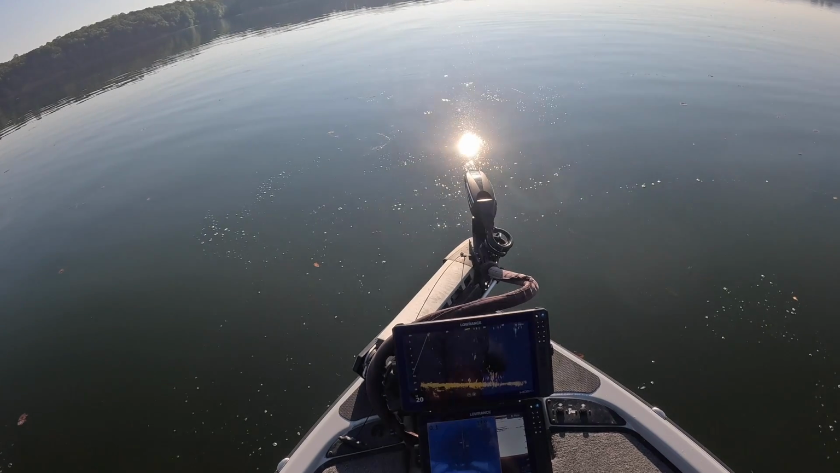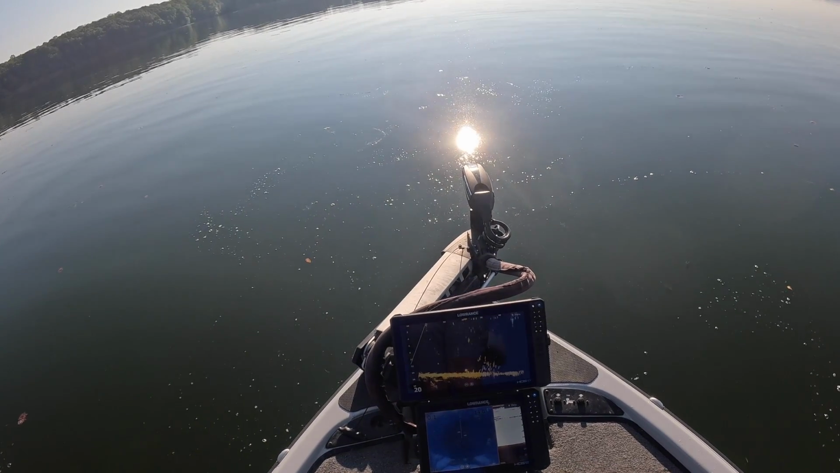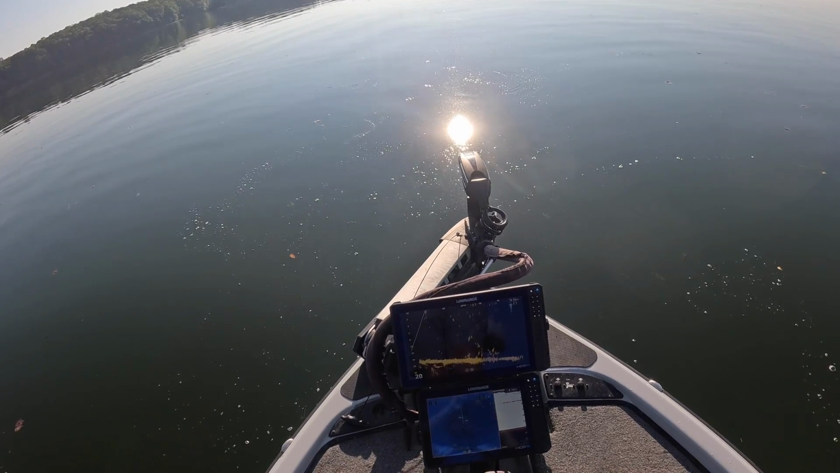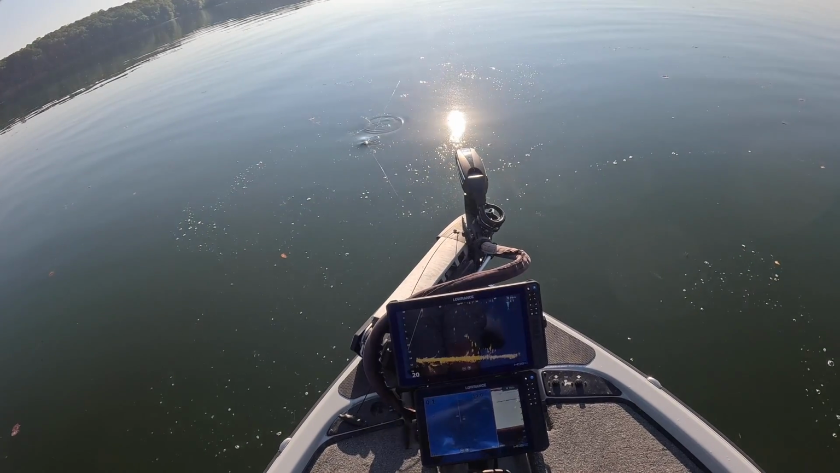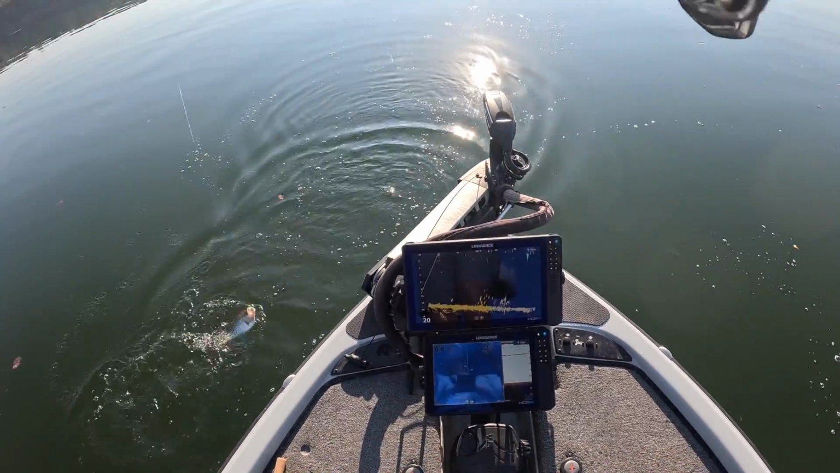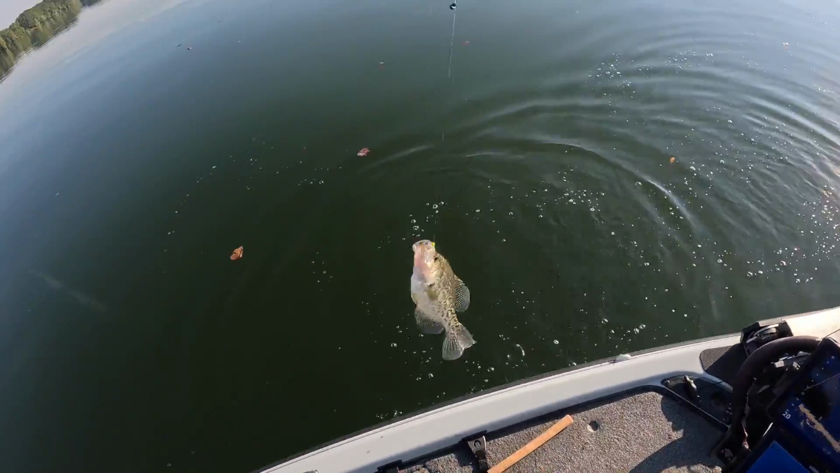Got one. There he comes in. You'll see him on the screen down there fighting. It's a good one too. Real good crappie. Oh yeah. Nice fish. Get up in here, buddy.